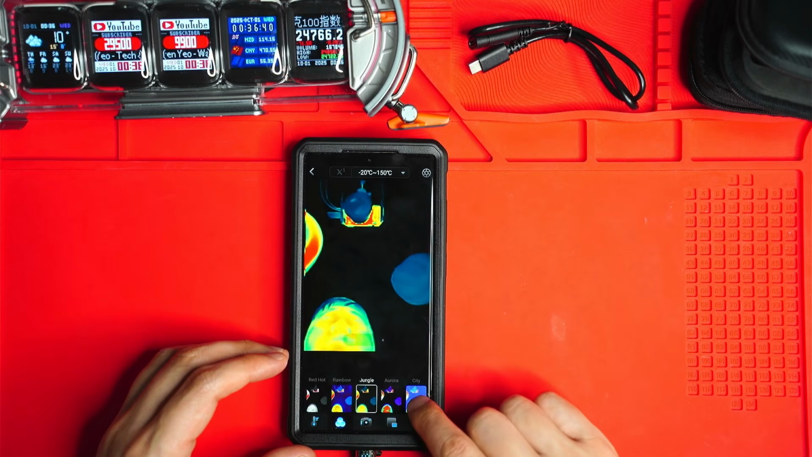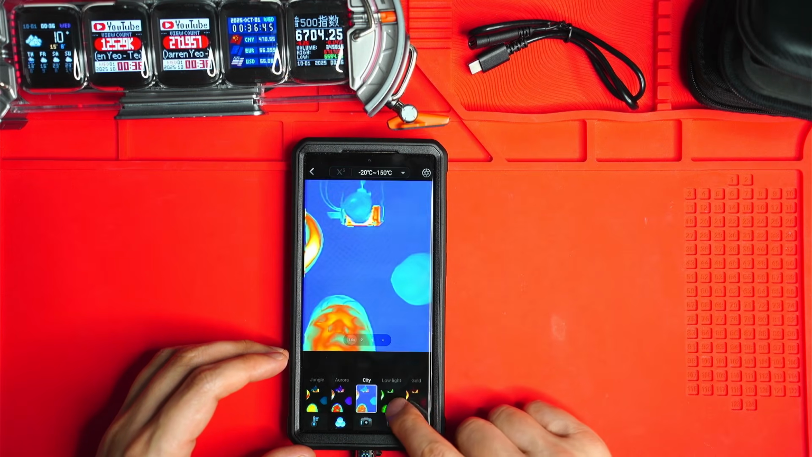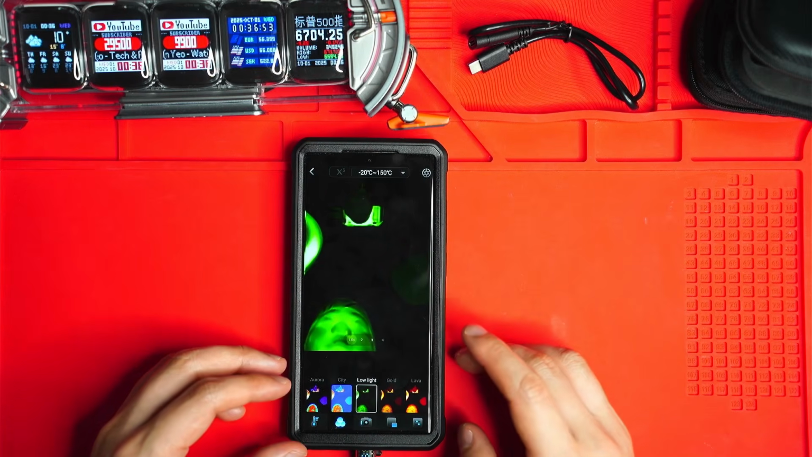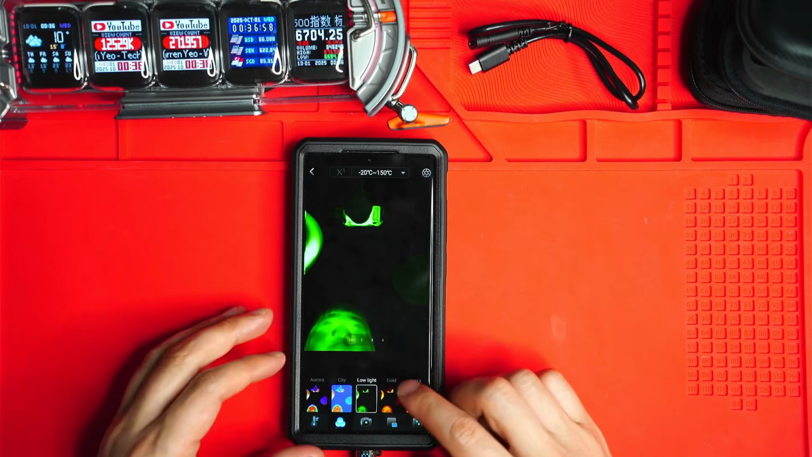Rainbow, jungle, these are the ones I don't use because I just don't know what they're really used for. I find them a bit, yeah, I just don't like the look of them. There's a low light one, so that's good if you're using it at night. Don't want that light to reflect off your face or for you to lose your night vision. You can, of course, just lower the brightness on your phone.